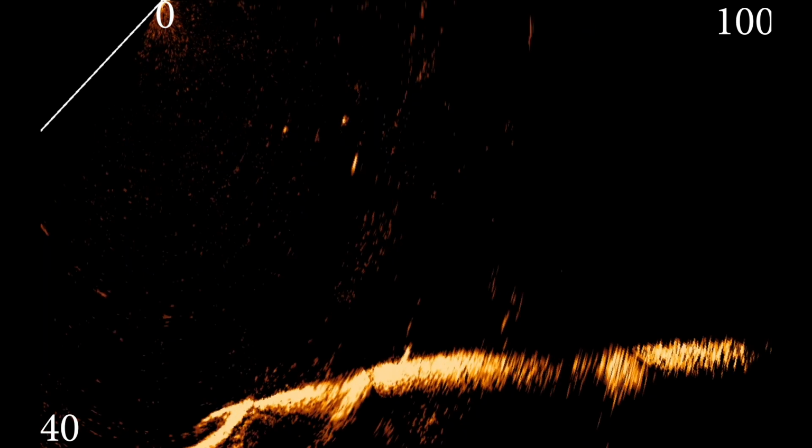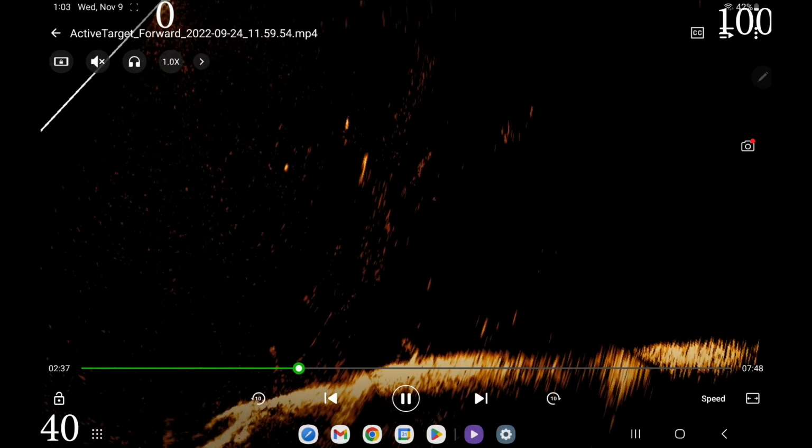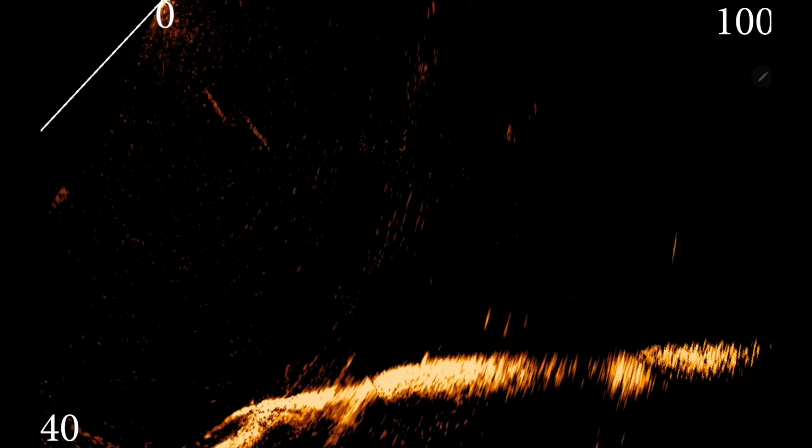Yep, that was my little swim bait. You saw my little swim bait. Big fish around it, didn't get it. Didn't look enough like a shad. Y'all can see that. Let me back it up a little bit. Oh, I didn't go back far enough.